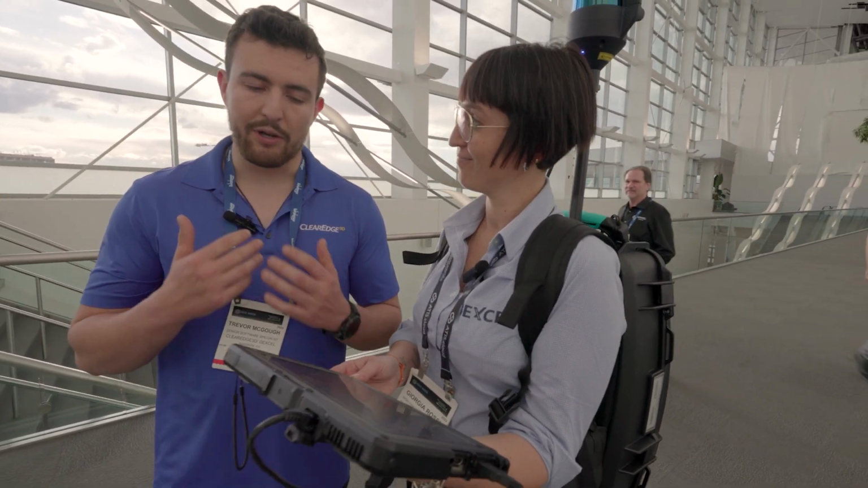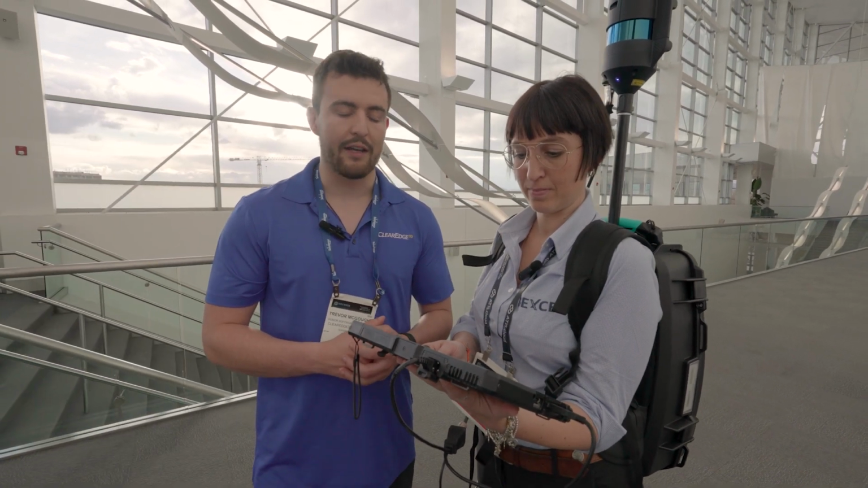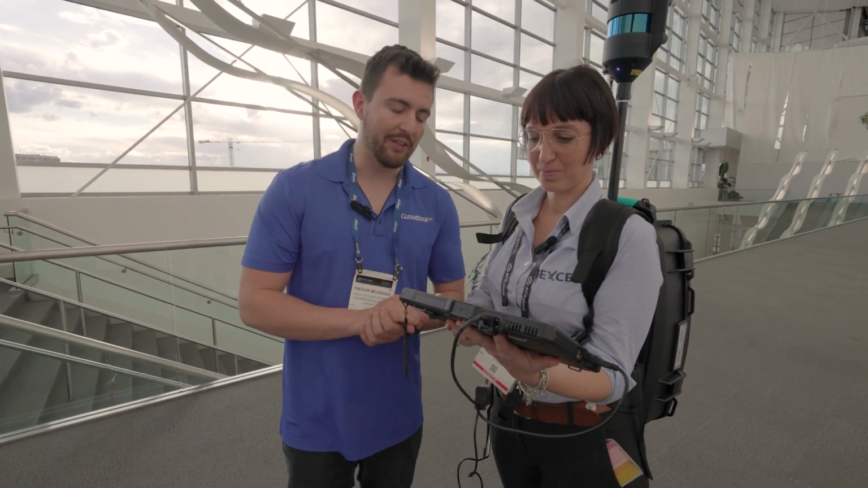Perfect. And again, that is probably one of the coolest things, like right there. Again, that live change detection right there on the tablet. That is an absolutely awesome feature, I think. Well done. Hands off to you guys at GEXCEL. I think that is definitely one of the coolest pieces of tech here.